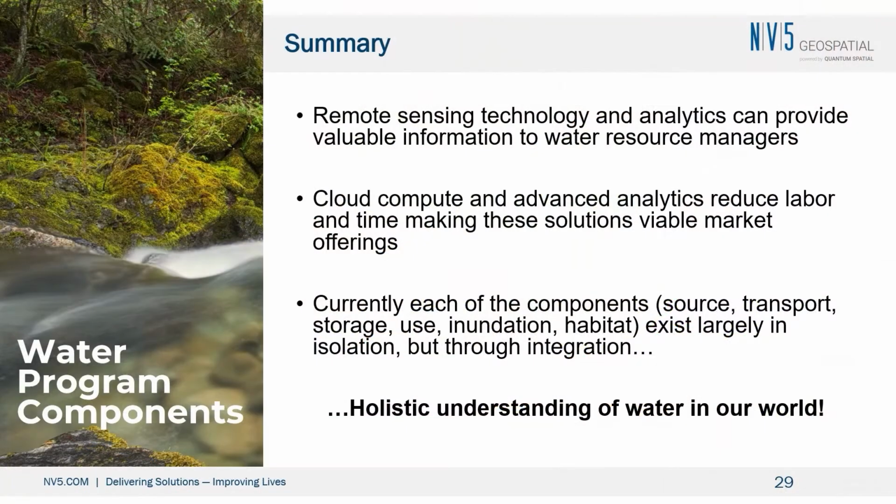So in summary, remote sensing technology and analytics can provide valuable information to water resource managers. Cloud compute and advanced analytics reduce labor and time, making these solutions actually viable market offerings at really large scales. Right now, each of these components exists in isolation. People look at source, transport, storage, use, inundation, habitat, but they're not integrating the whole picture. And without remote sensing, that's really hard to do at a very broad scale.